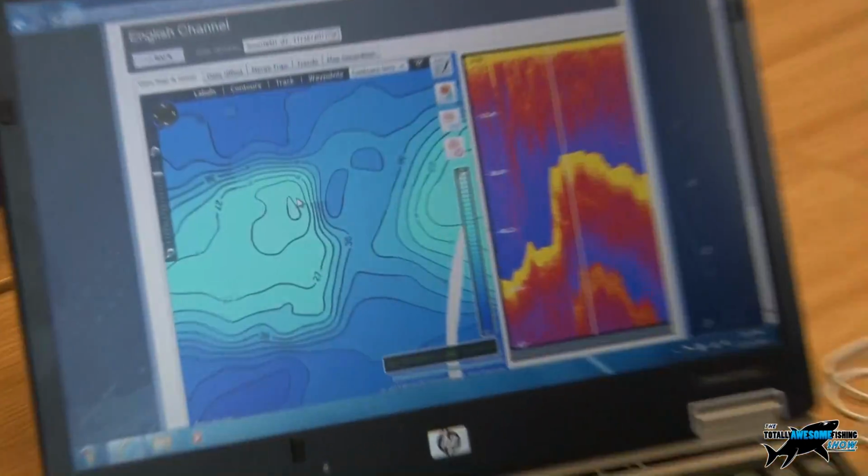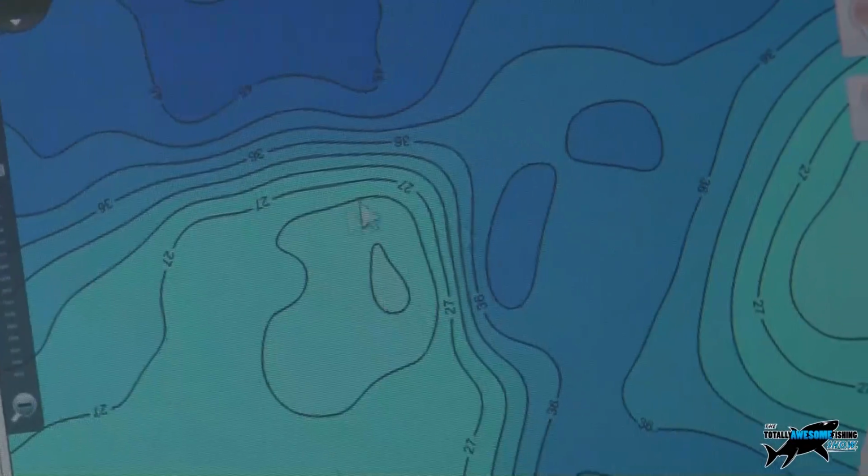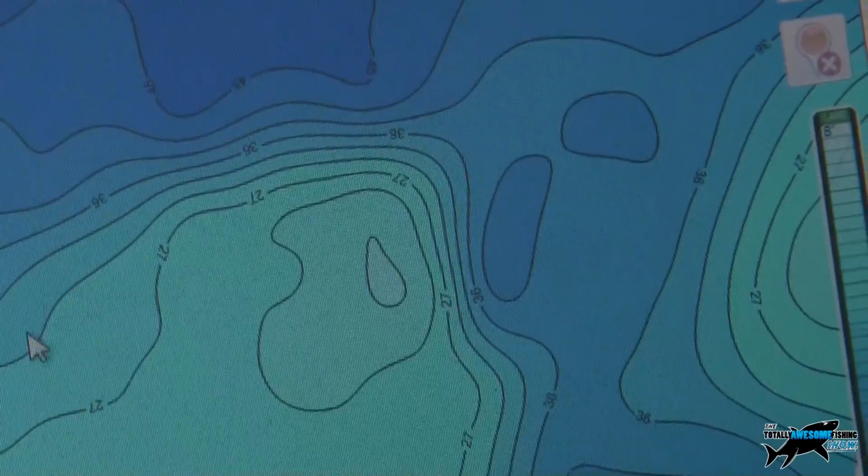And you can see as well here we've got quite a high point on the bank just here as well. And one of the guys that was out at this time, he reckoned that's where all the bass will sit, up on that high point there. Up on the top, yeah.